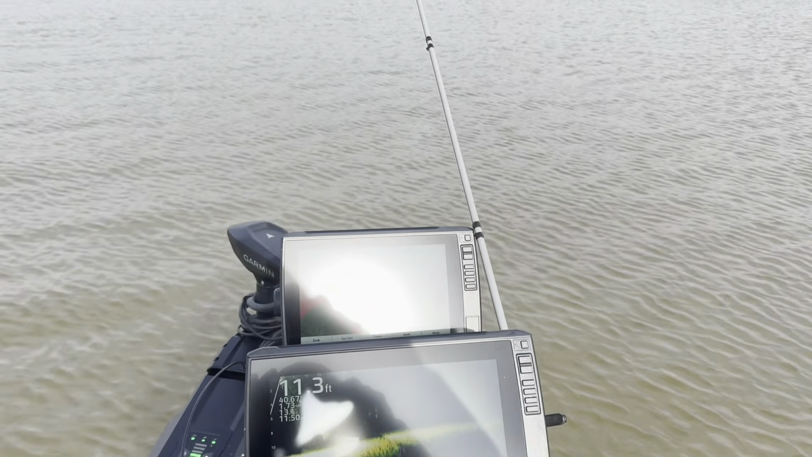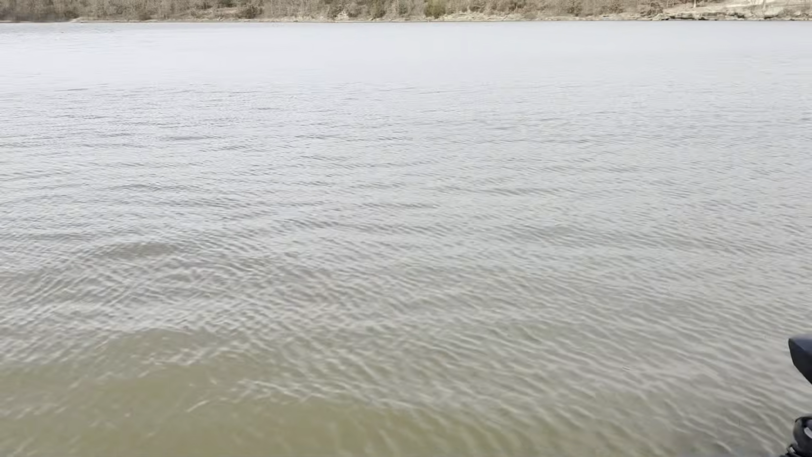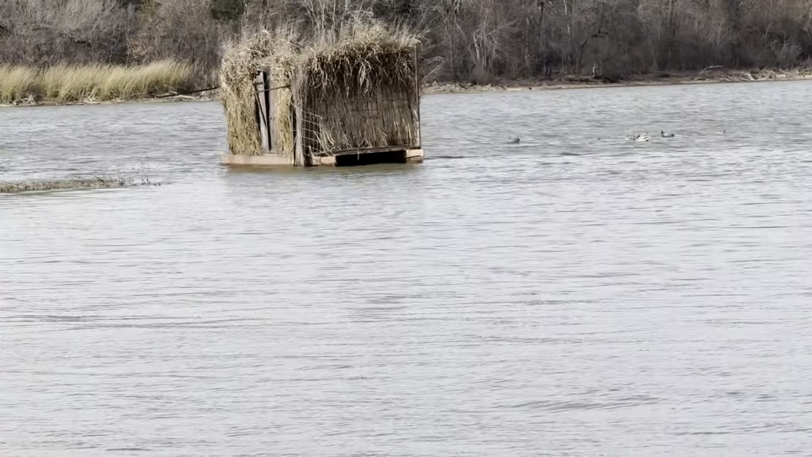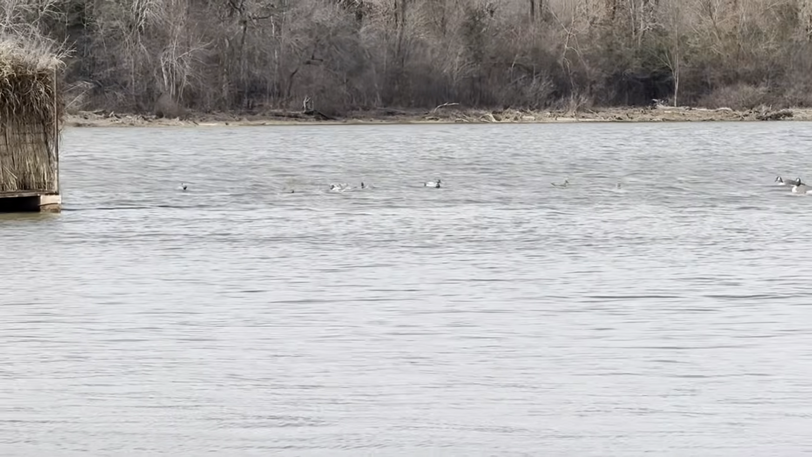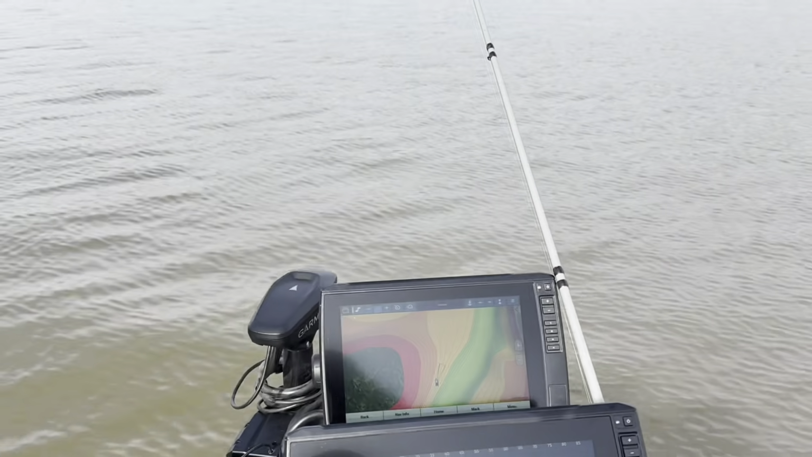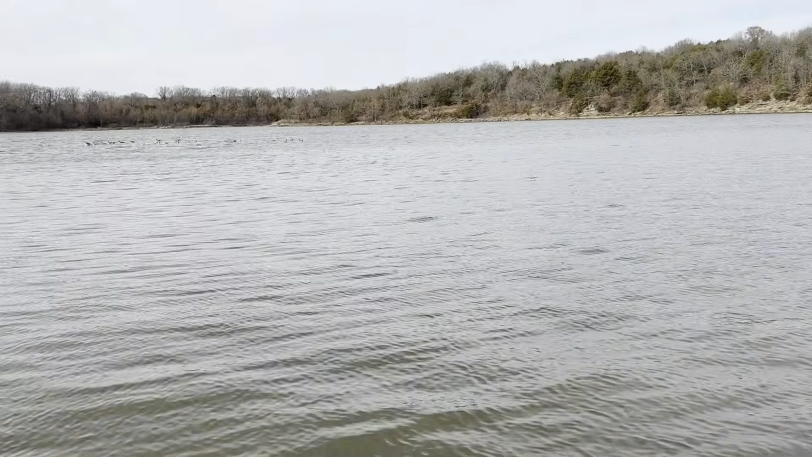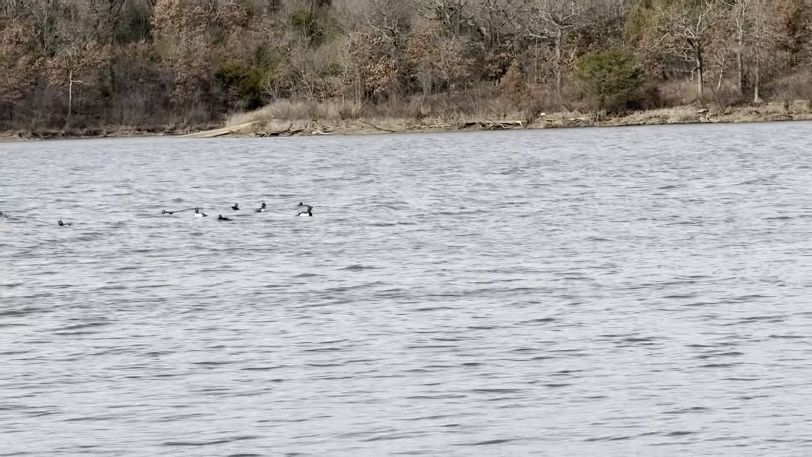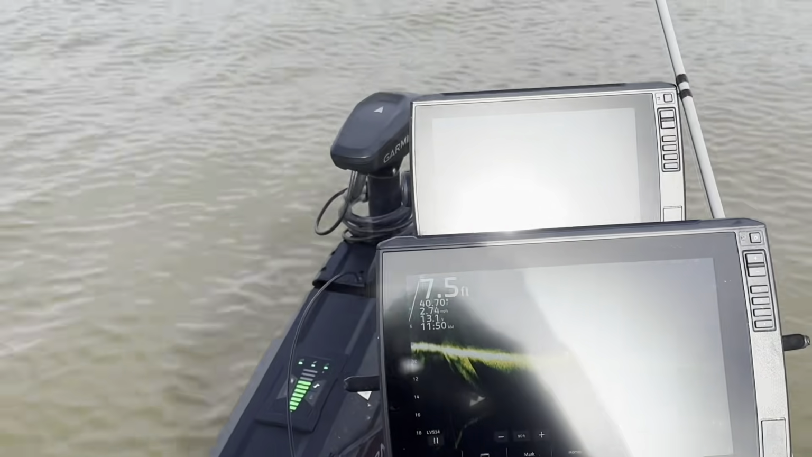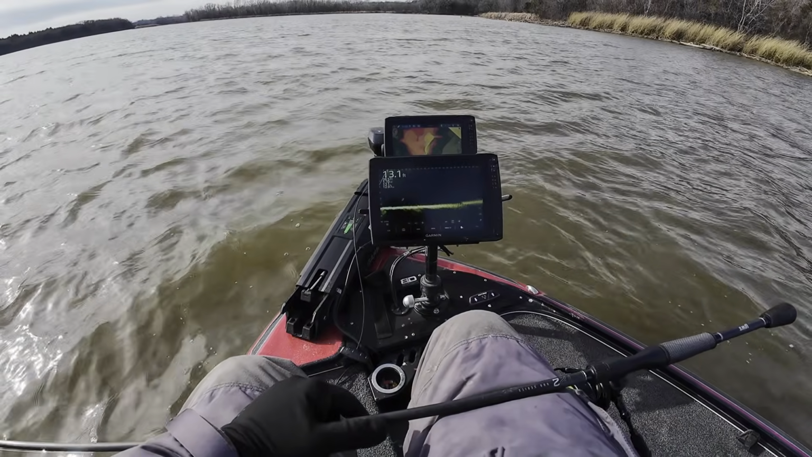Wow, I don't know. So far, the fishing isn't much to brag about just yet, but definitely some hunting goes on here. You can see a duck blind there, got some decoys out there. I'm following this channel, trying to find some fish. There's the boat ramp I was originally at earlier, so winding my way down this lake and gonna keep on looking.